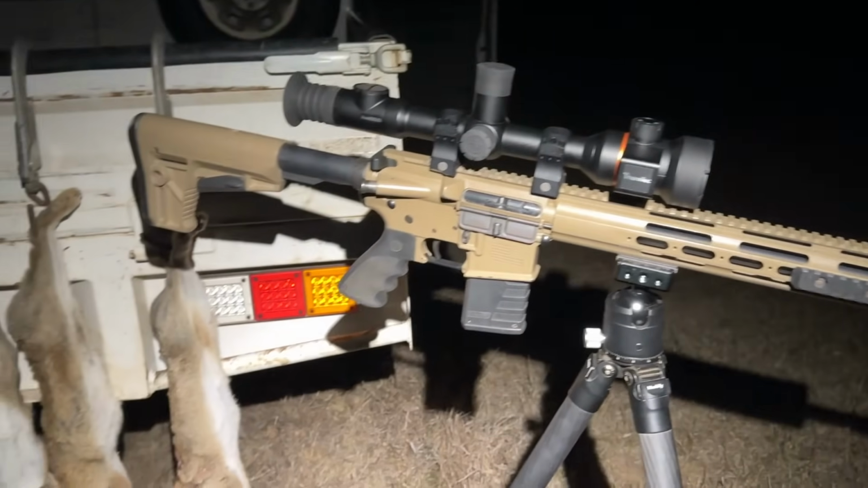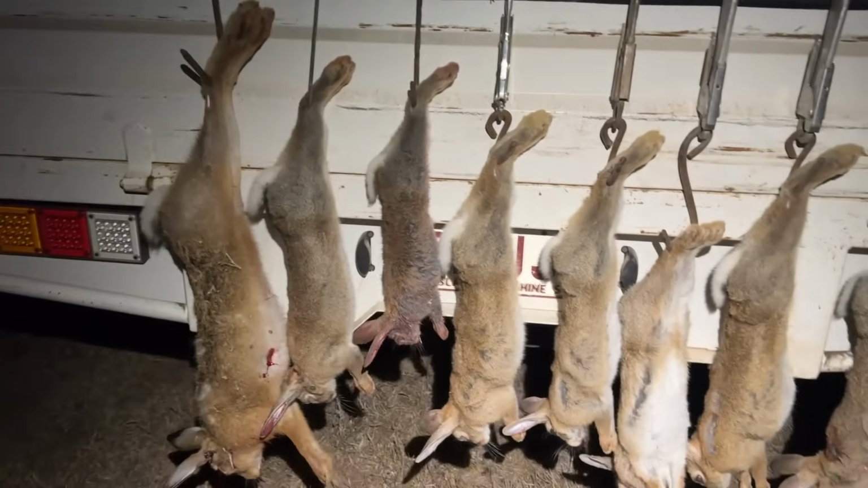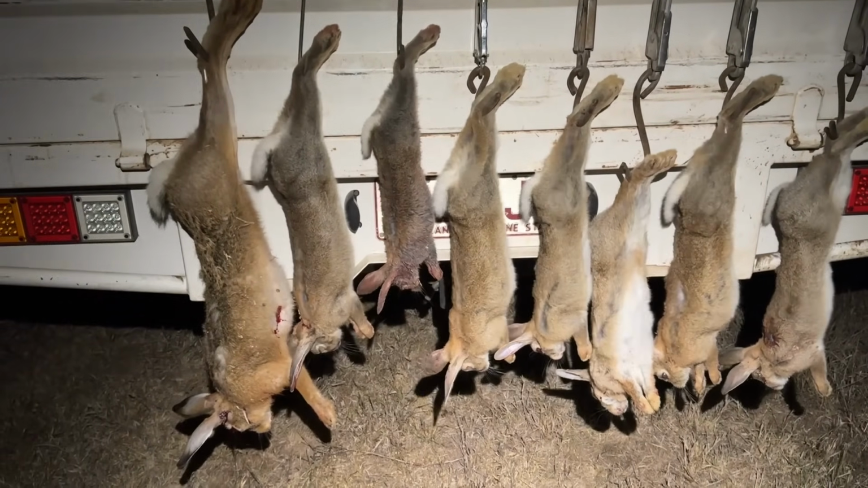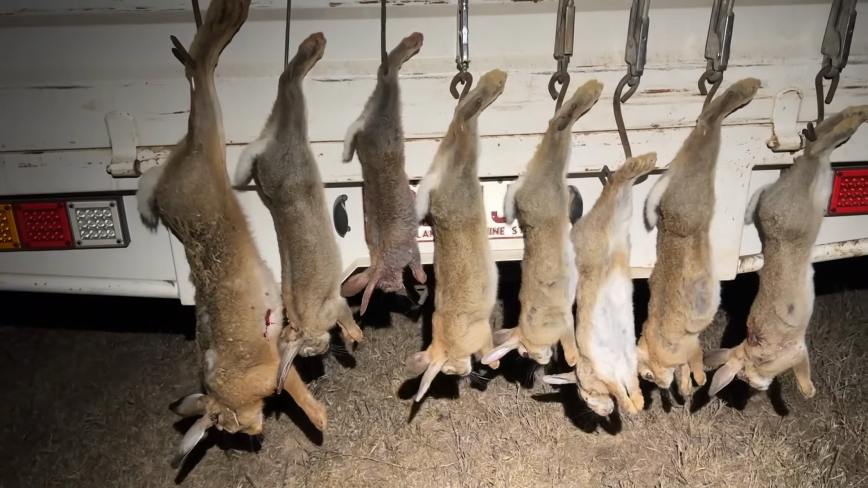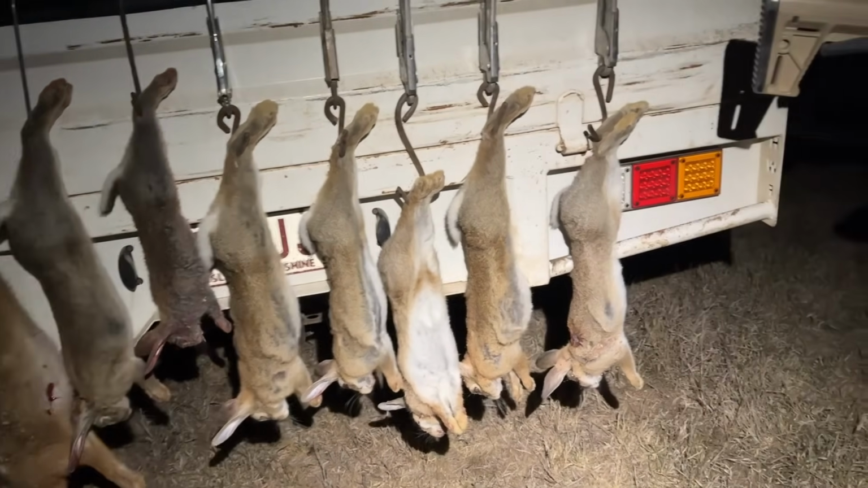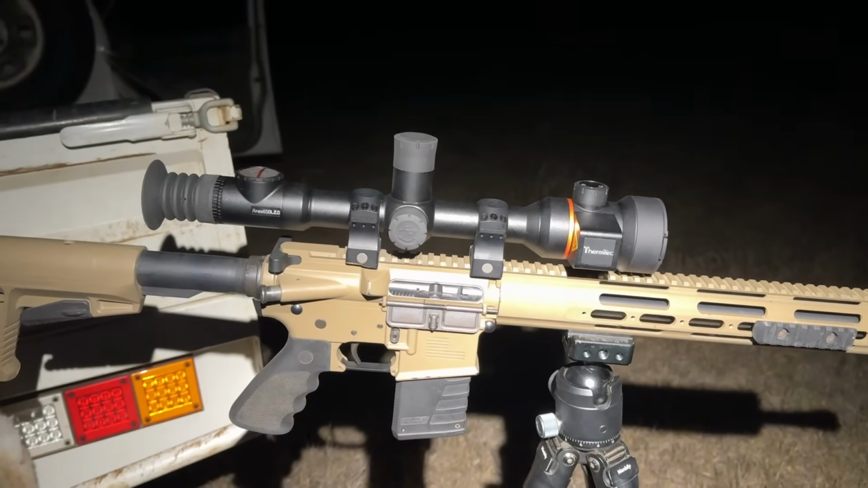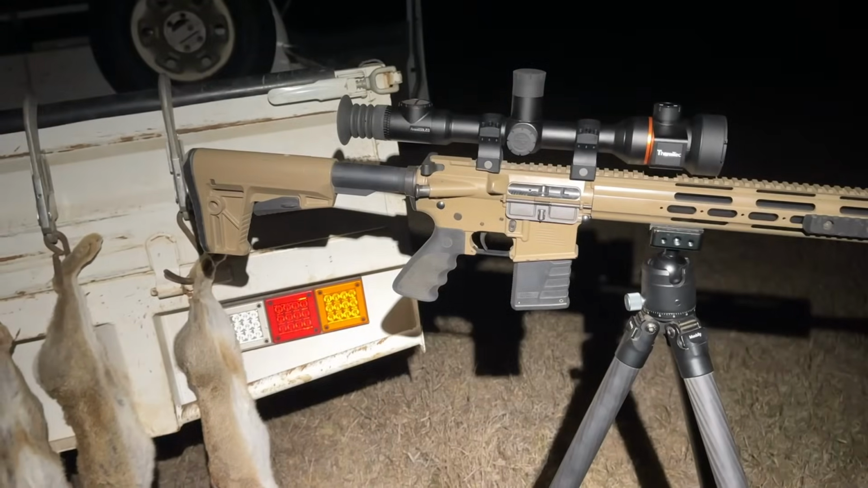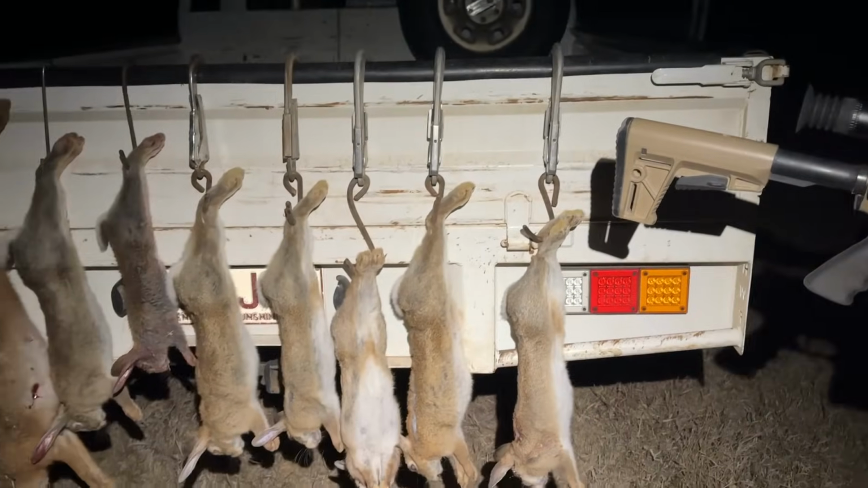So there we go. We got, was that 3, 6, 7 rabbits and a hare. It's not a bad little effort for a quick little run out. We don't have heaps of rabbits here like some places, but I had been seeing a fair few just up the track here every evening as I was driving in, so I thought I better try the thermal on the little semi-auto again. Haven't used it for a little while, so it's good to get it out and give it a run again. It works pretty good on there with that Thermtec. So yeah, good result for the night.